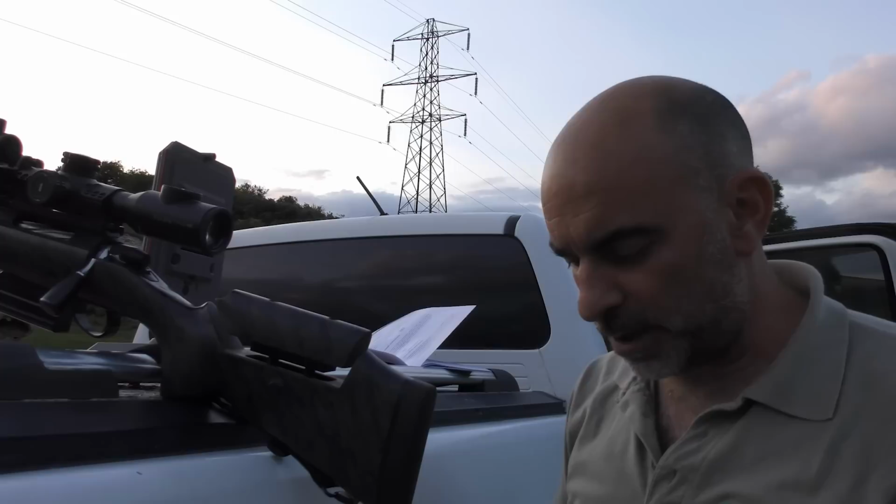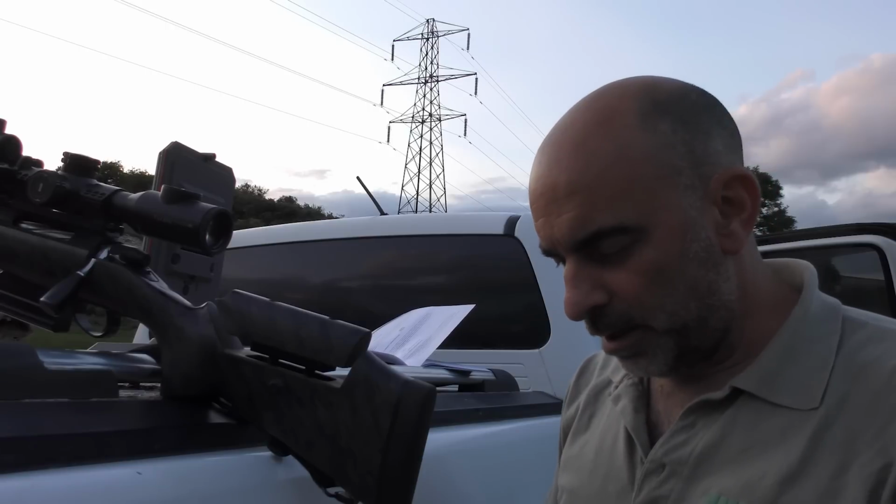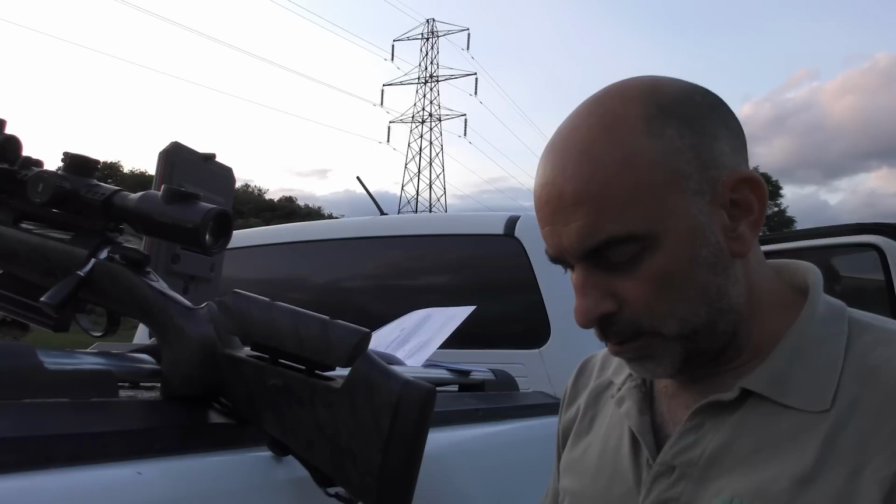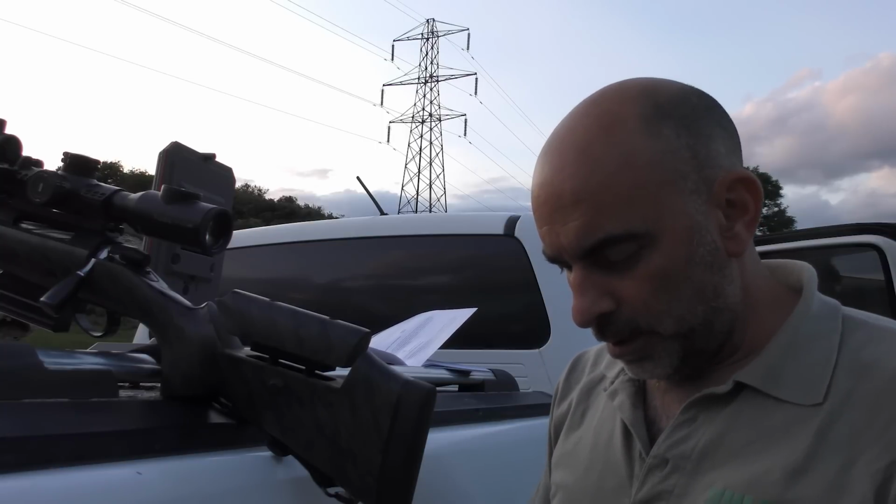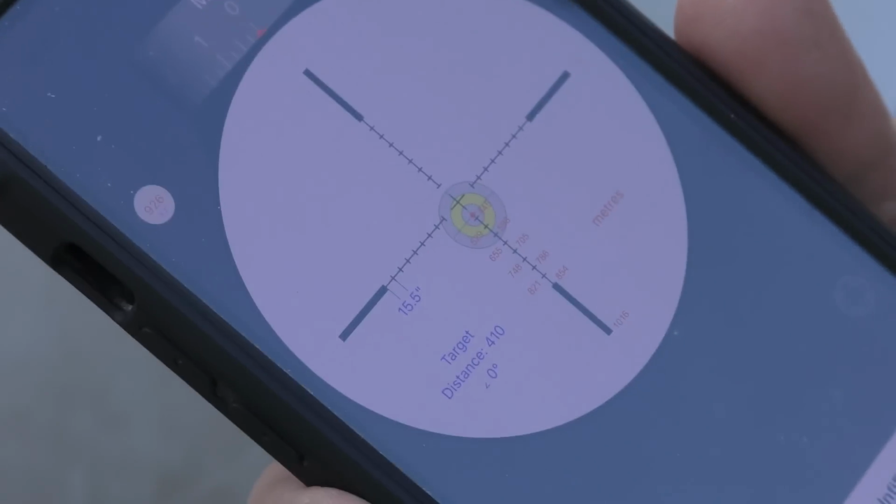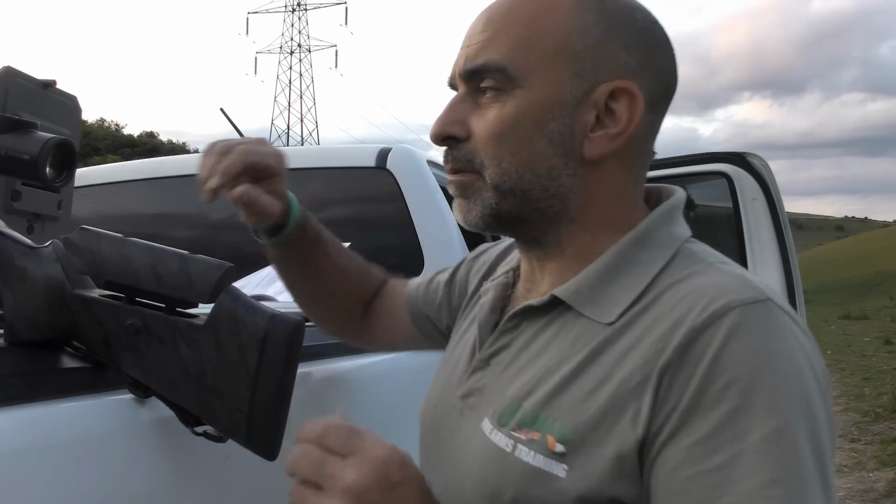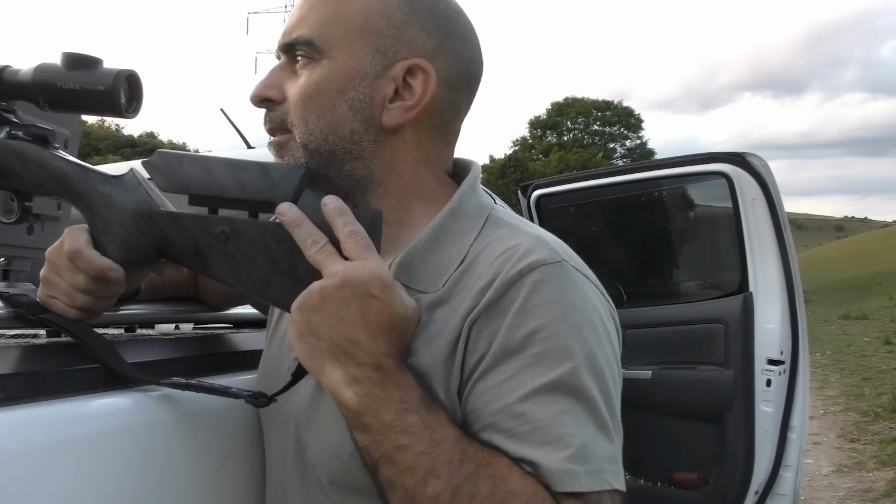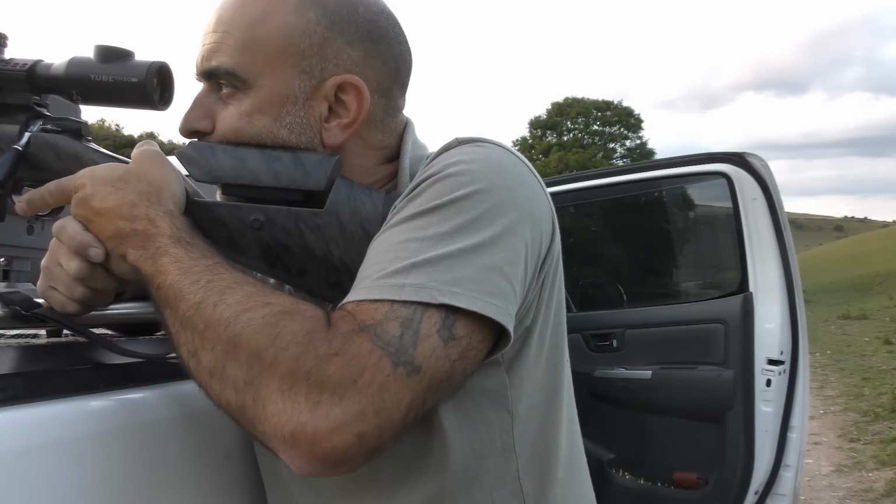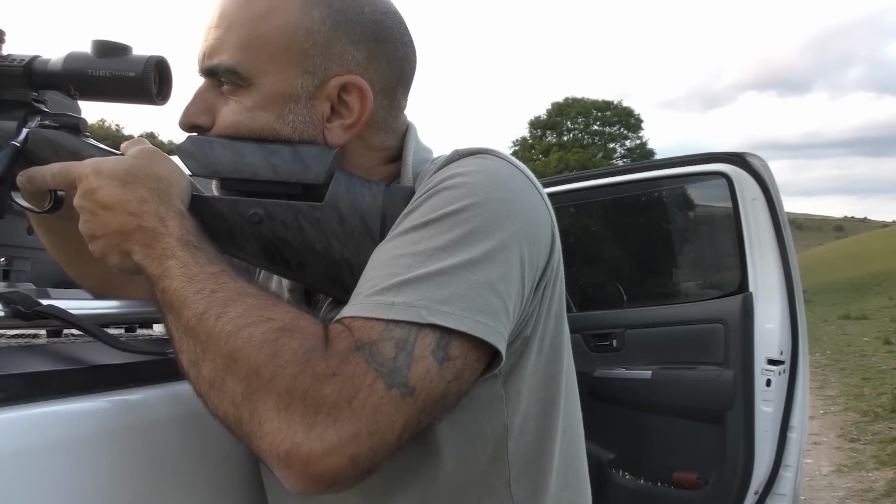So the next target was 410 meters. Calculate. Reticle. Right, so that basically shows me aiming in the gap between the centre crosshair and the bottom post. So that should be quite straightforward. Well, that's a pretty long way for a little 223, but we'll give it a go, see if we can get around on there. Might take a few shots, but let's focus it up a little bit.